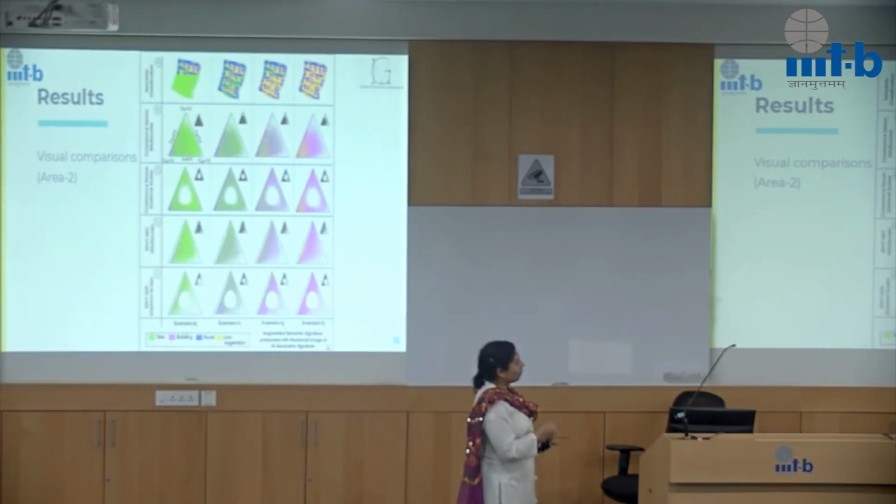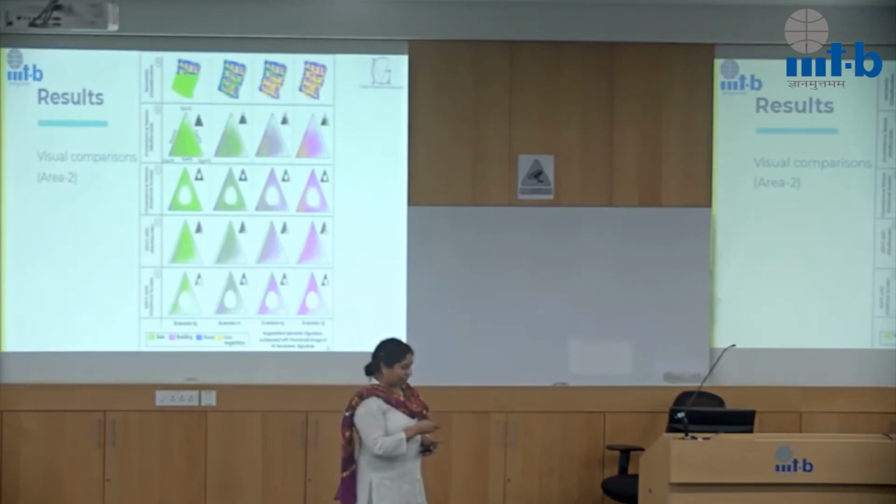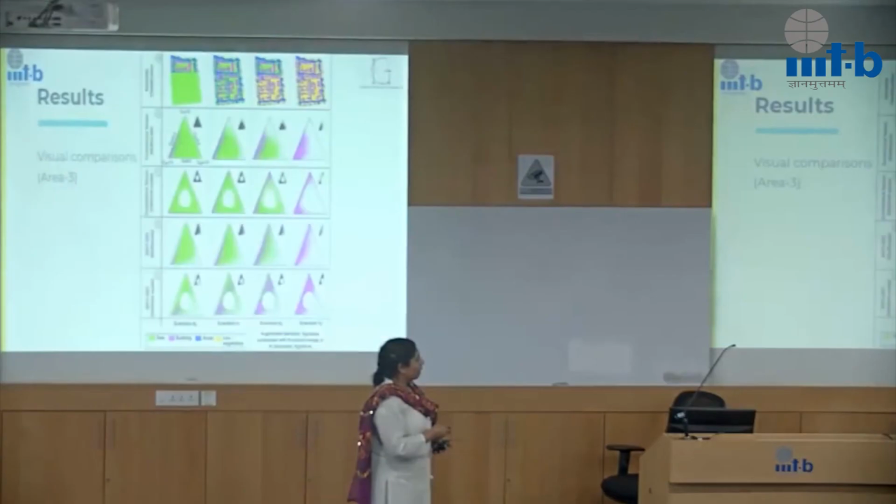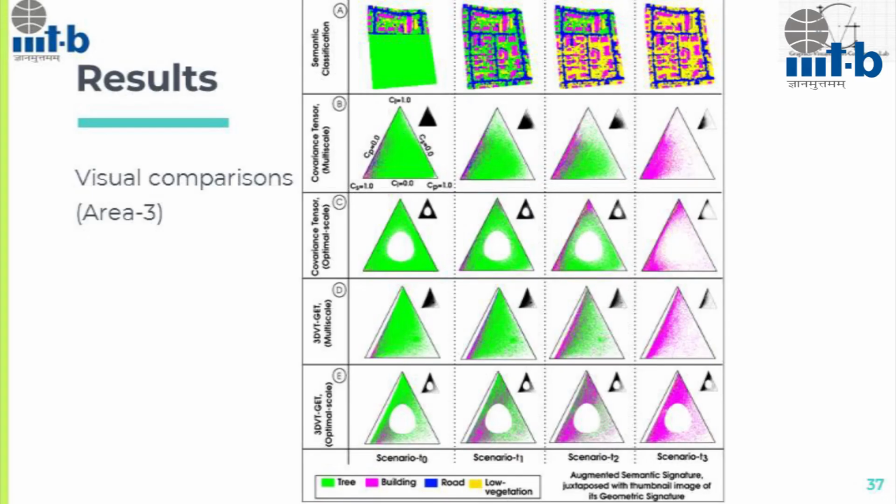But that said, even the geometric signature does show a drastic difference from T0 to T3. So that's essentially what we have studied. And this is again for the next area. These are our main results in terms of the visual comparison.